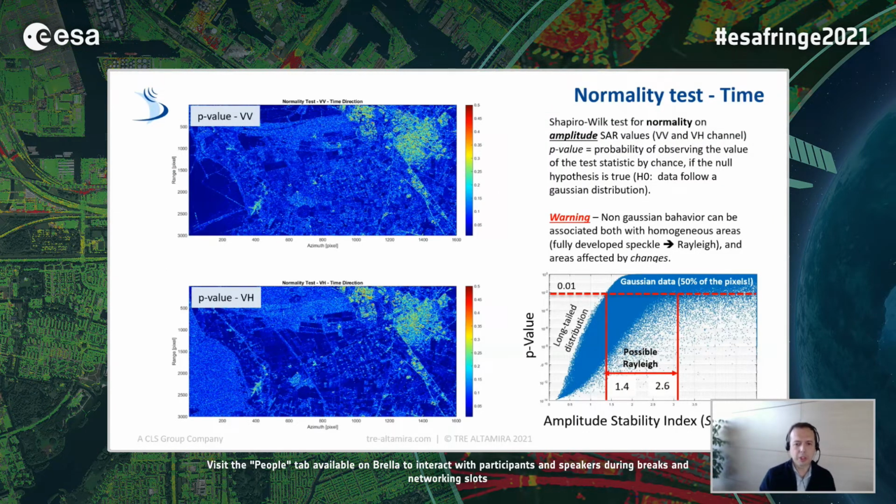Now, if we run a Gaussianity test, a normality test along the time dimension, we should be able to highlight the good PS candidates. And this is typically the case. So if you run, for example, the Shapiro-Wilk test along the time dimension, once again, you have both VV and VH data. Indeed, you highlight the urban areas, you highlight good PS candidates, but we see something strange because,